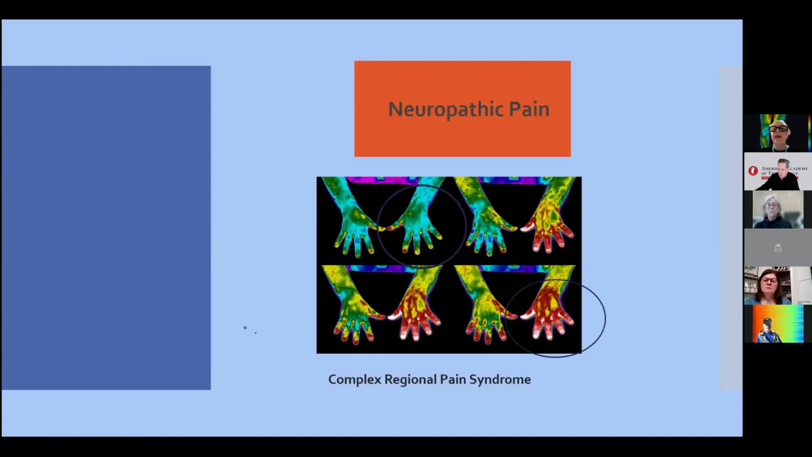When I have neuropathic pain, for example, in this case, a complex regional pain syndrome, sometimes it's difficult to confirm the diagnosis. You can use infrared thermography using a cold stress test to improve the sensitivity of this test.